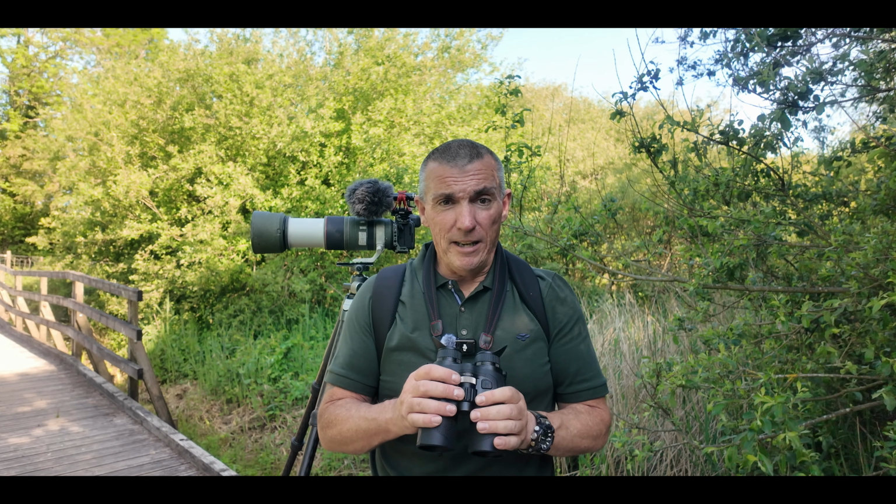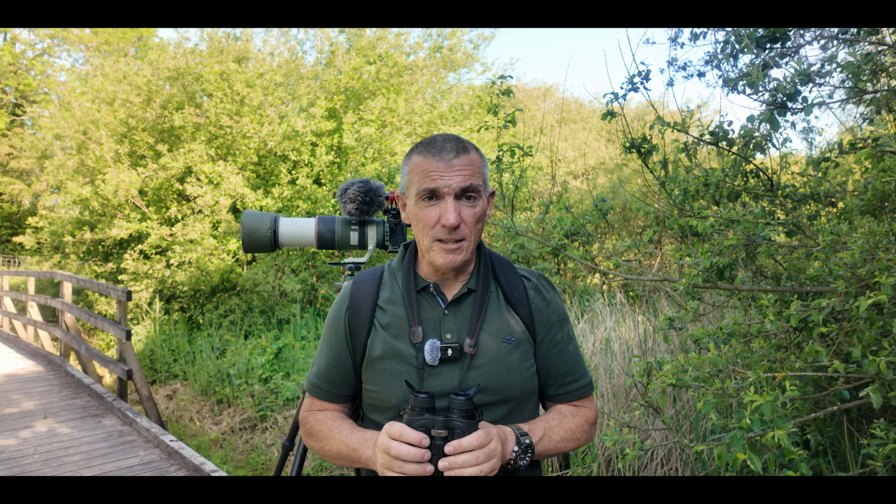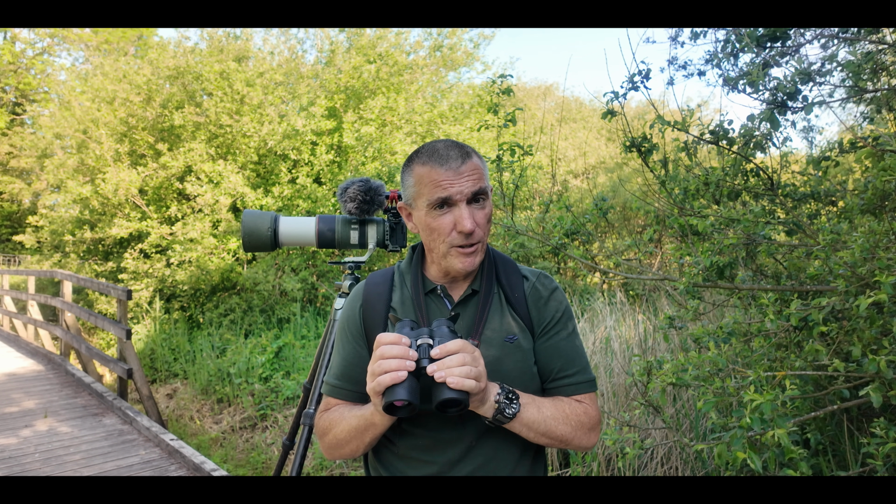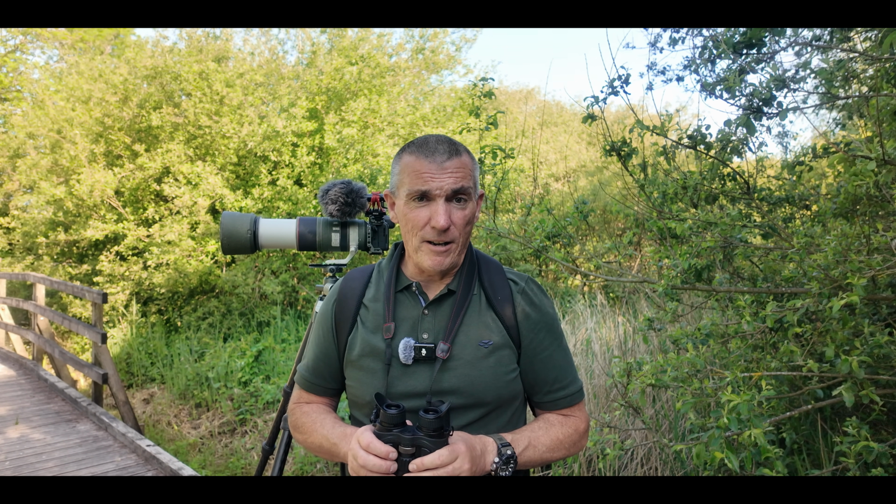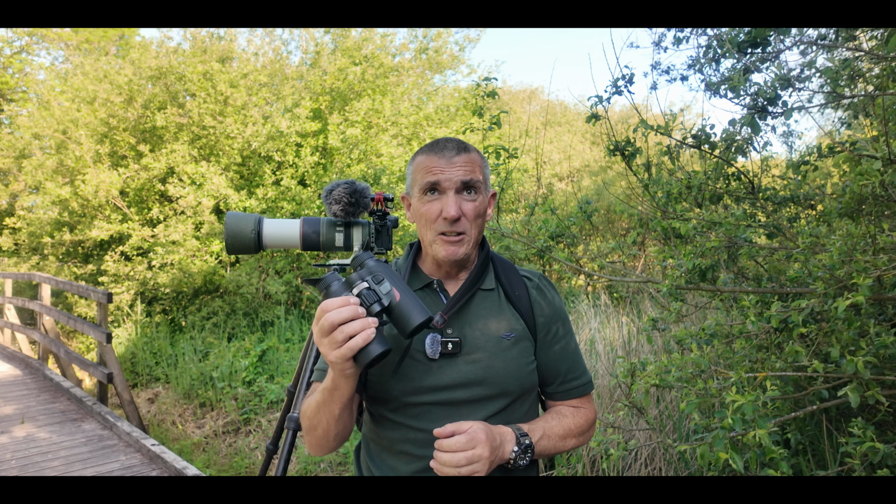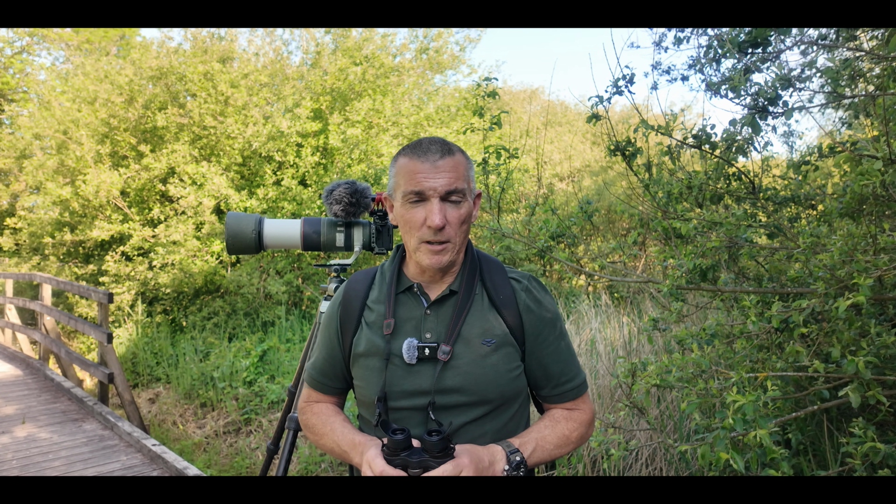They do have a rangefinder, so you can check the distance of your subject. You can take images with the binoculars. You can also do video recording of the subject and the thermal imaging that it displays. Full calibration, firmware updates available. You can connect it via an app on your phone, but the NocPix thermal binoculars will be staying in my kit every time I go out and do some wildlife photography.